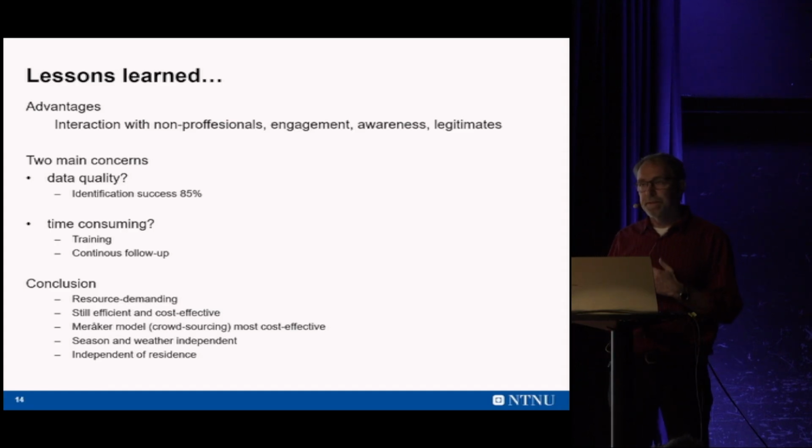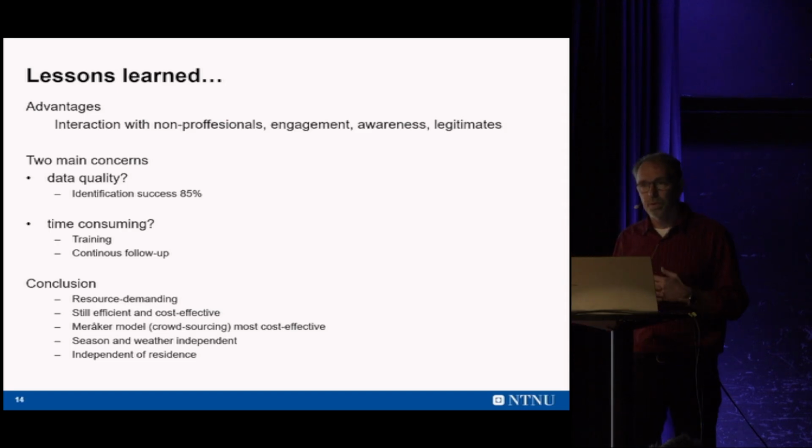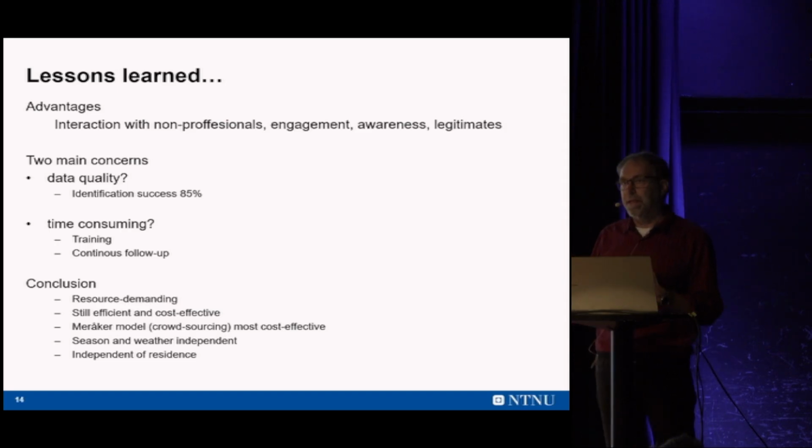Because I don't think I mentioned it, but the last project was financed by the Directorate for Cultural Heritage, and I had some meetings and presentations for them afterwards, and we are negotiating or discussing what the next step will be here.